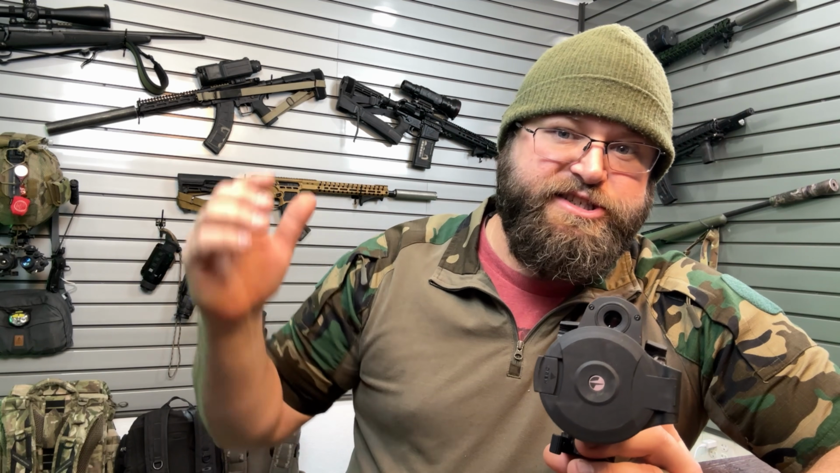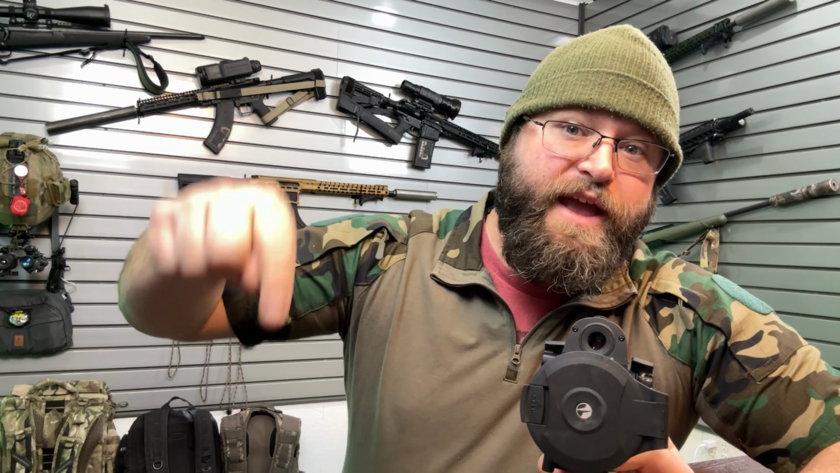But being that the lens is so small, guys, if you are hunting deep down in a river bottom where everything is grown up thick and it feels like the sun just doesn't get down in there until a different time than what is legal shooting light, yeah, you're going to struggle seeing through this.